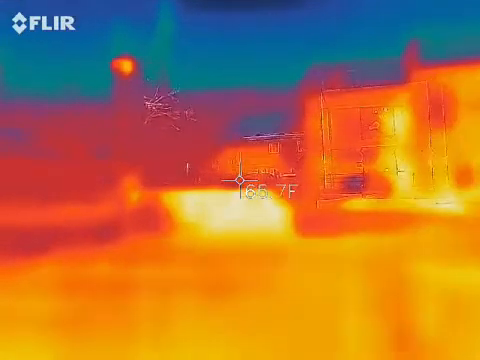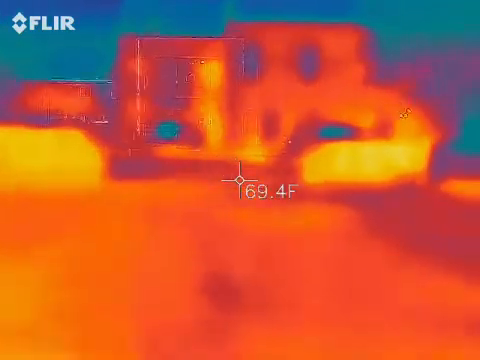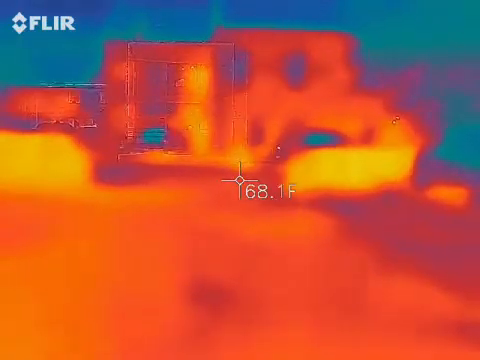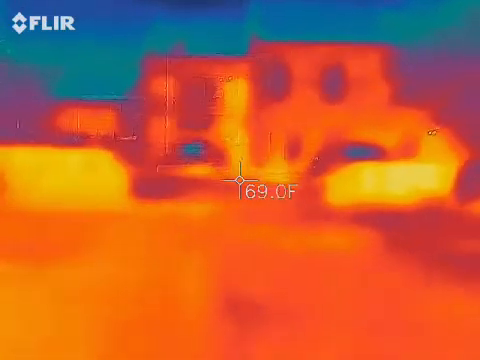Walk over past the... Doesn't say it on the wall. 42. 65. Oh, that kind of does. Those are looking over there and it's completely different.